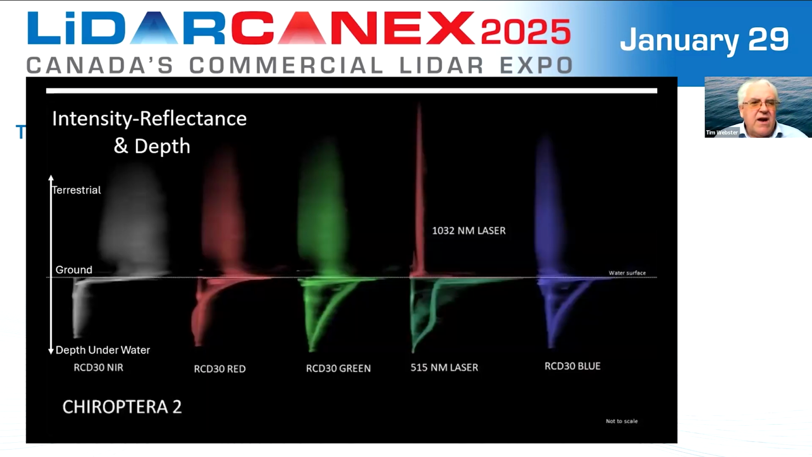Now, let's look at LiDAR intensity. And here I mentioned that we have the RCD30 camera. This shows you all of the intensities that were captured in a scene above the water line. And then once we go into the water, you'll see the signal drops to zero very quickly. If we look at the red band of that camera system, it's not as broad as the near infrared, and we do get a little bit of information in the water. In the green, it's somewhat similar, perhaps an even clearer signal of the green information. And then moving over to the blue, very similar looking to the green.